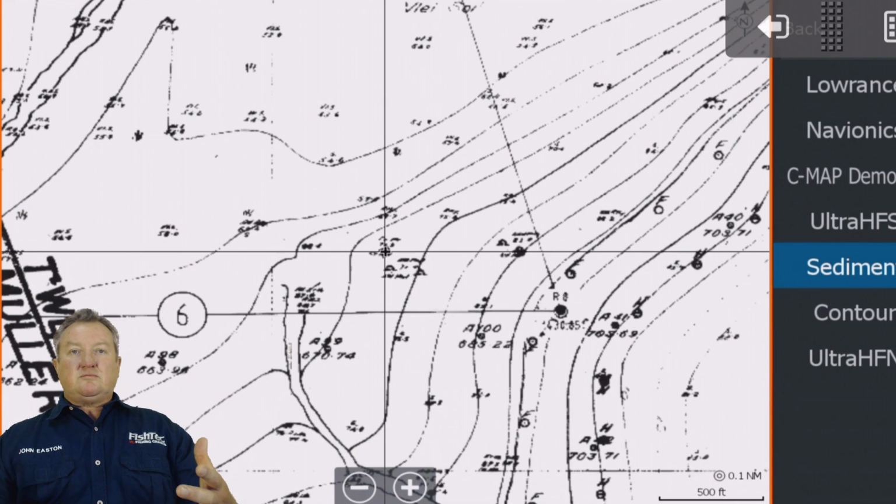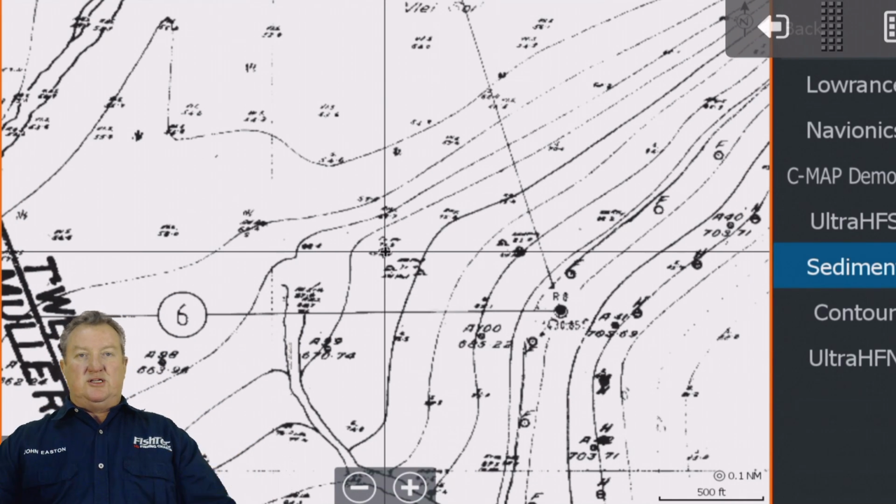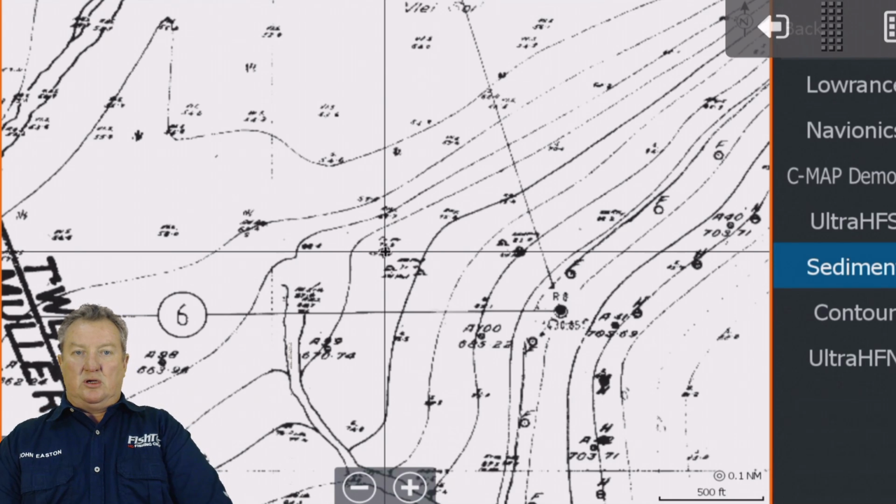Now, the guys will say, what about the SA inland charts? The one that's got 40 dams on it and some contours and outline and whatnot. That data has been converted digitally from these old sediment charts.